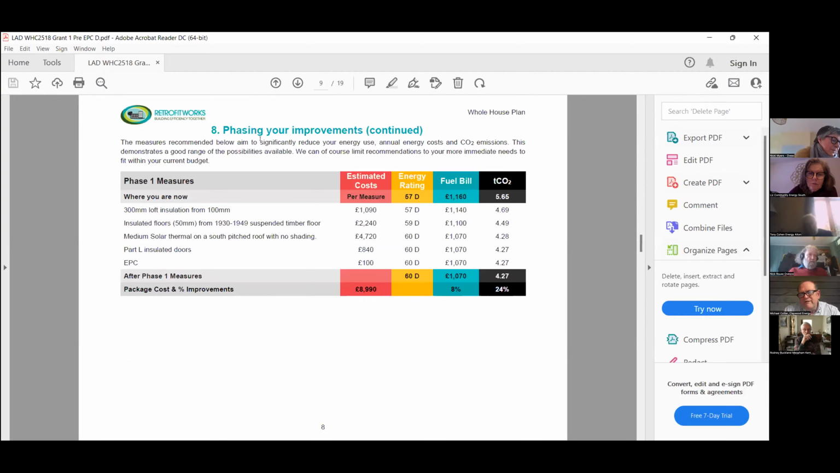Within the phasings of the improvements, when we initially do these, we do everything that could go into, or wants to be done at, the property. We would then discuss with the client at this point what they would like to happen first, and it would be phased. Then this could be done over a period of time, so it could be 2 or 3 years.